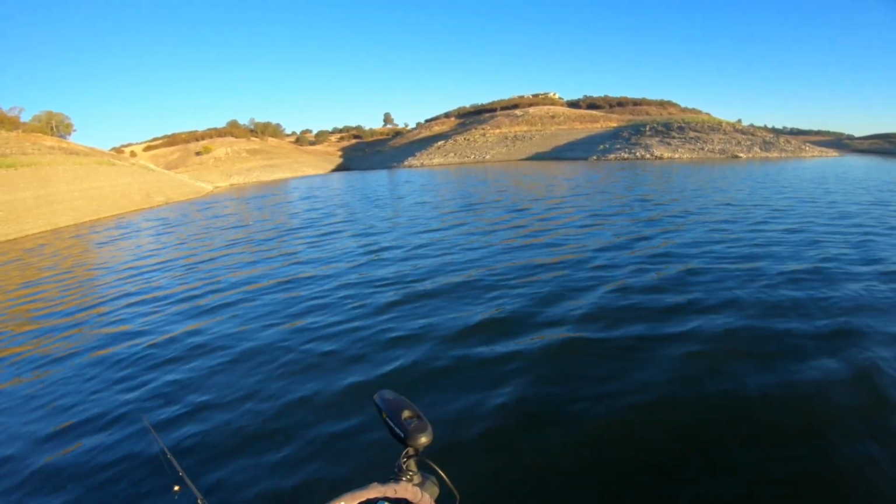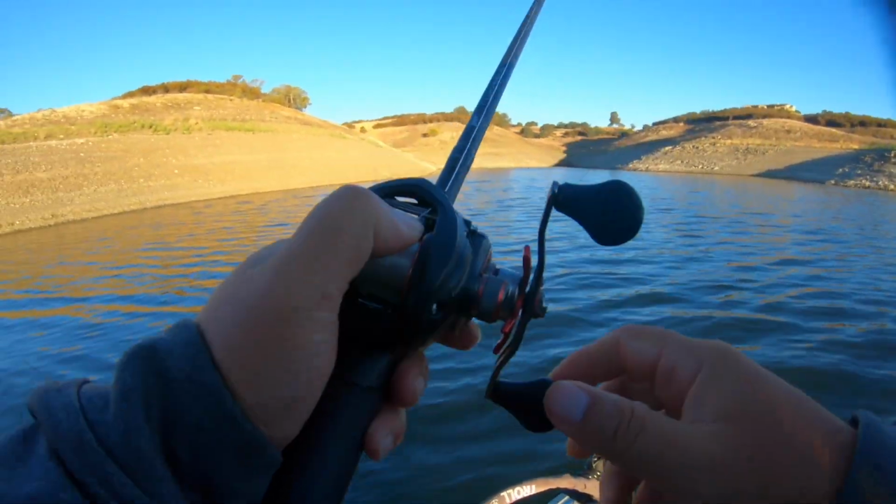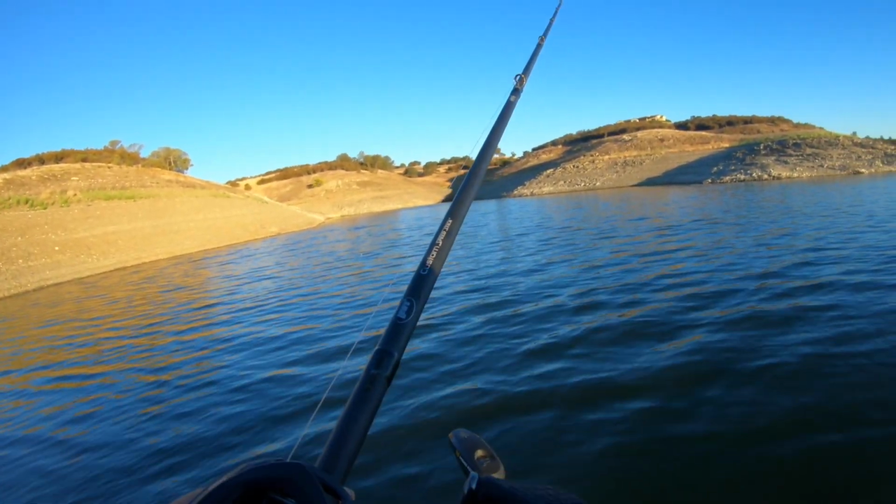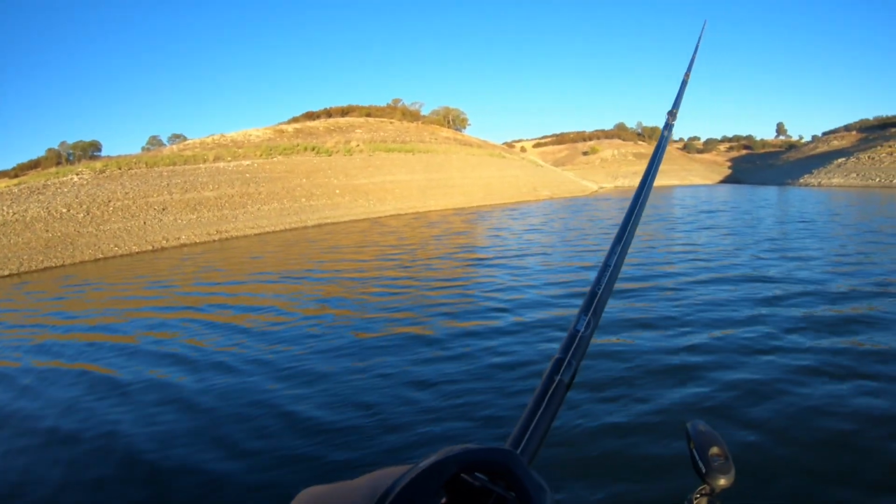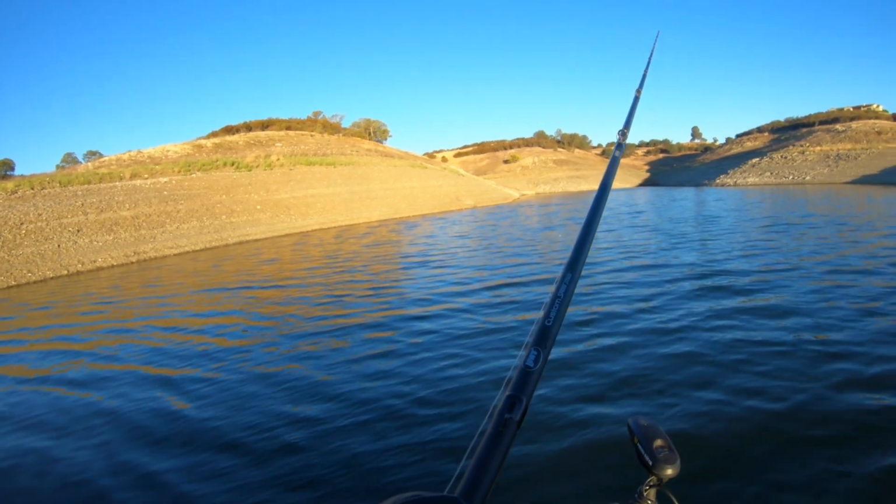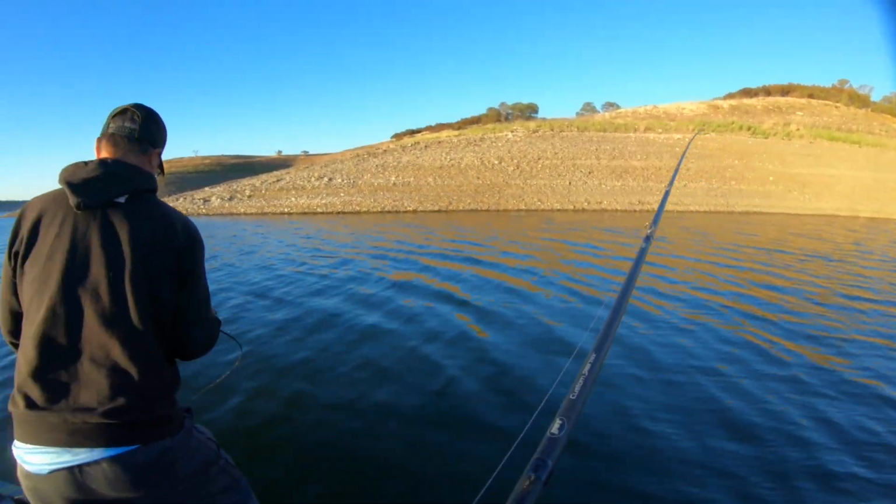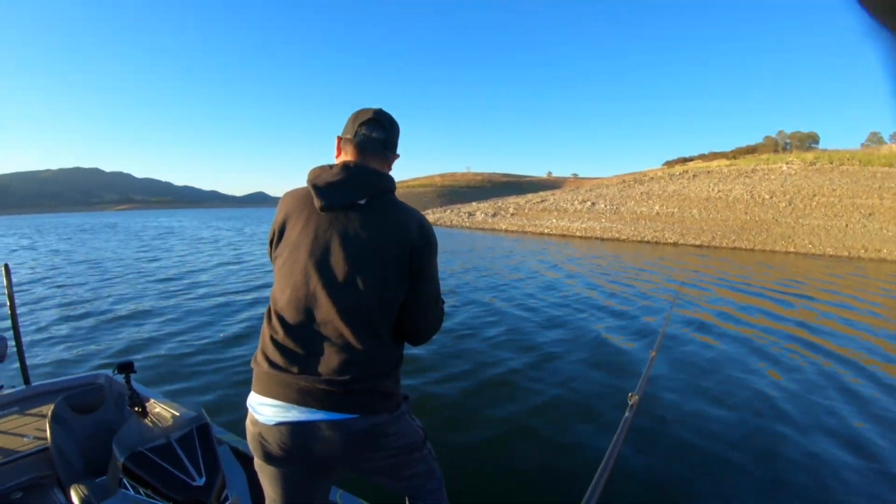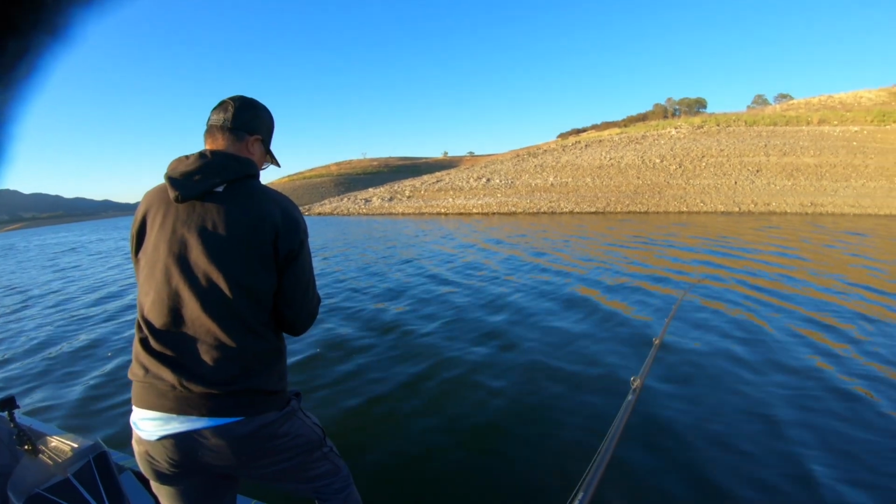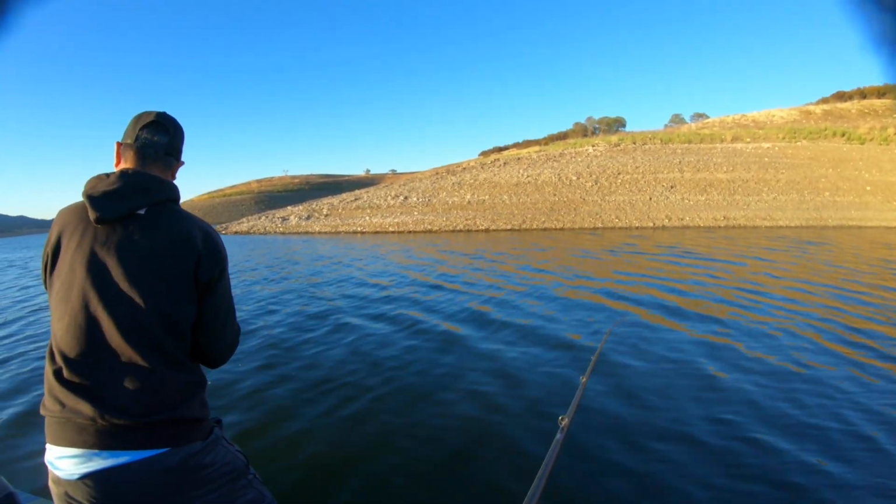There you go. They fight hard. Ah, 10 pounder. Jim's gonna watch, that thing's gonna be 2 pounds. This fish right here, 10 pounds. I'm calling it right now. It's gonna be 2 pounds. Huh? I got the dinker. It's gonna be 2 pounds.